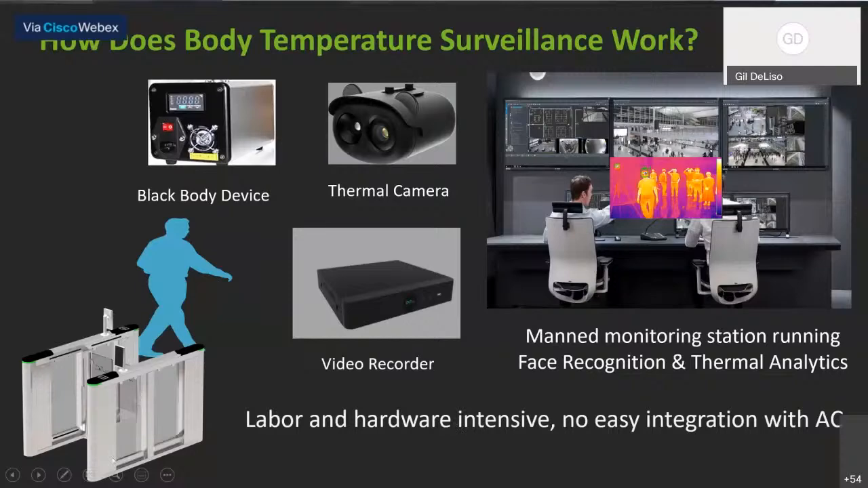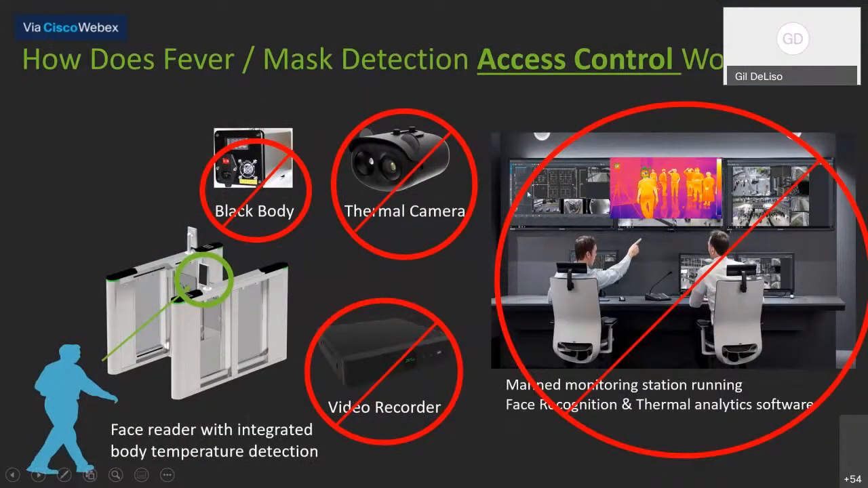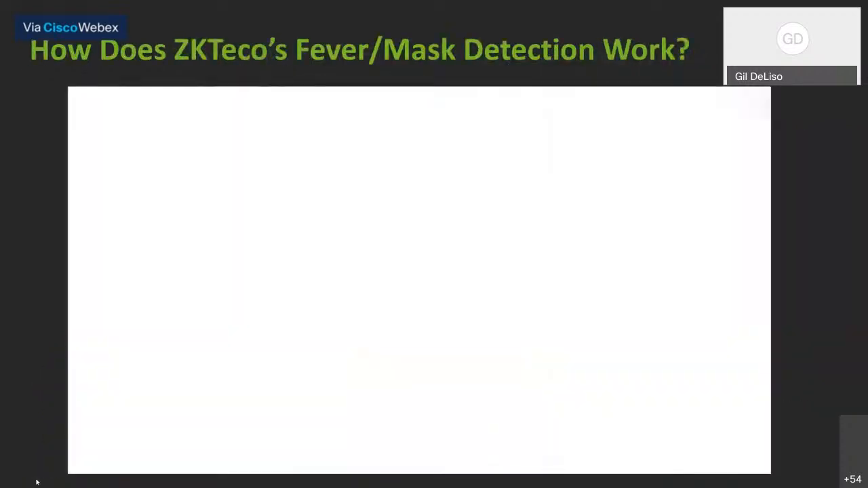The way we look at it, the way we approach this application is, if you can integrate all those requirements into a reader and get the person who's approaching the facility or wants to enter the facility before they come in, and screen them individually and do it quickly and with no contact to a device, then you've really simplified the whole process. And that's kind of what our aim was in terms of developing these two products.